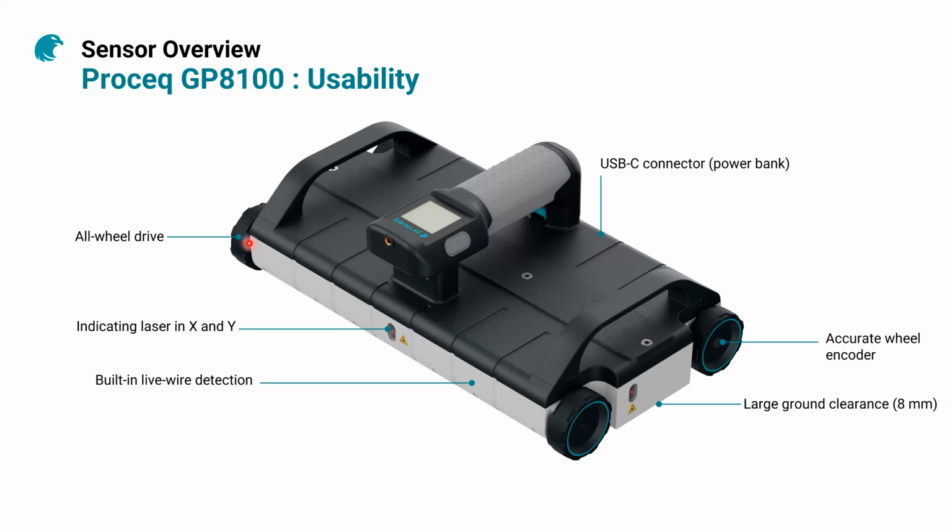The other parts of the GP8100 are the wheels. You have 4 wheels. You have the wheel encoder that actually triggers the data collection and also gives you the location for the x-axis when you move your ground penetrating radar.